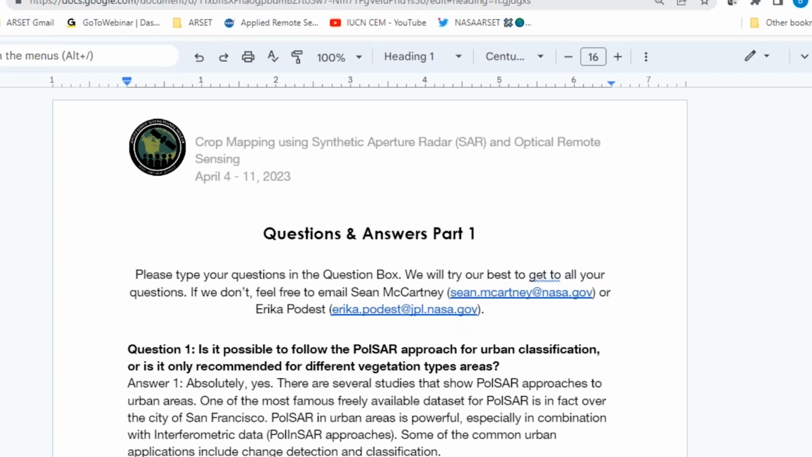So Dr. Marino, question number 1: is it possible to follow the PolSAR approach for urban classification, or is it only recommended for different vegetation types areas?